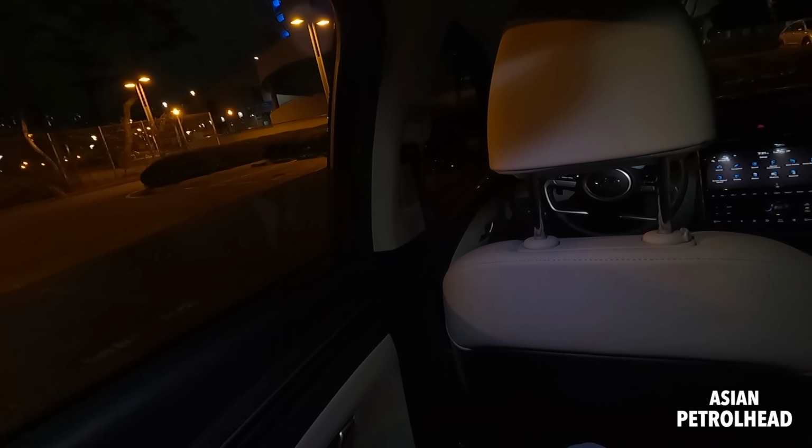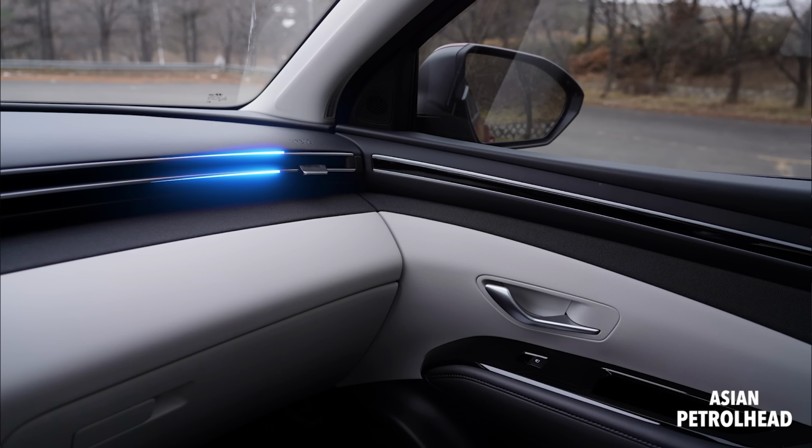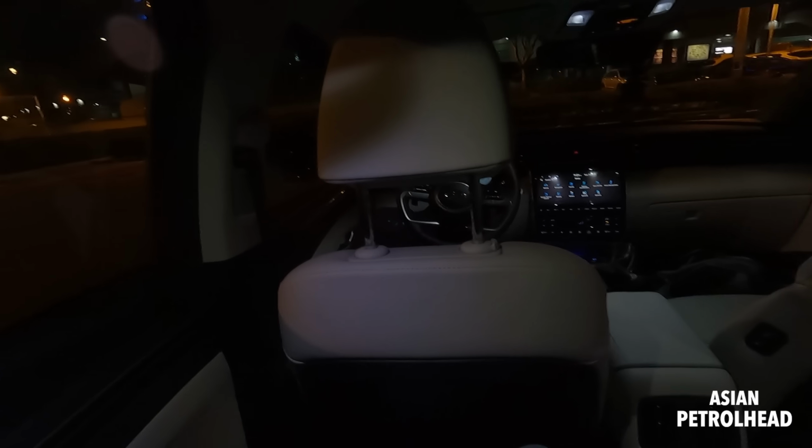Window actually is full automatic, comes down all the way. Soft touching material. We have a 2-line chrome line that starts from the center stack, is carried all the way to the second row seats, not to the trunk but up to here, and I think that's a very good design thing that just makes the interior look very connected.